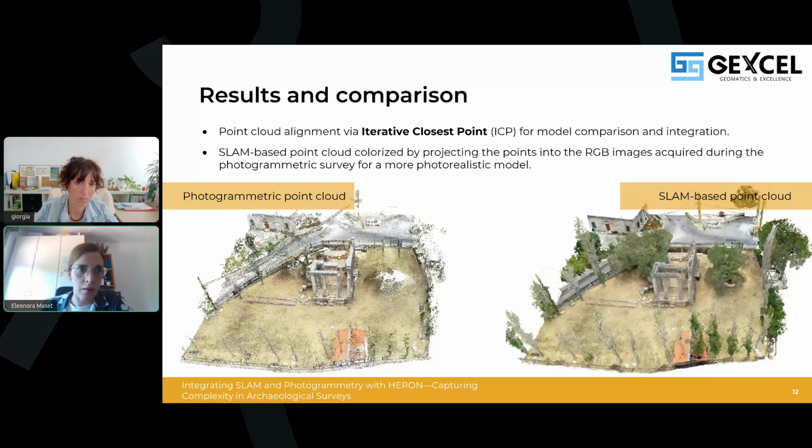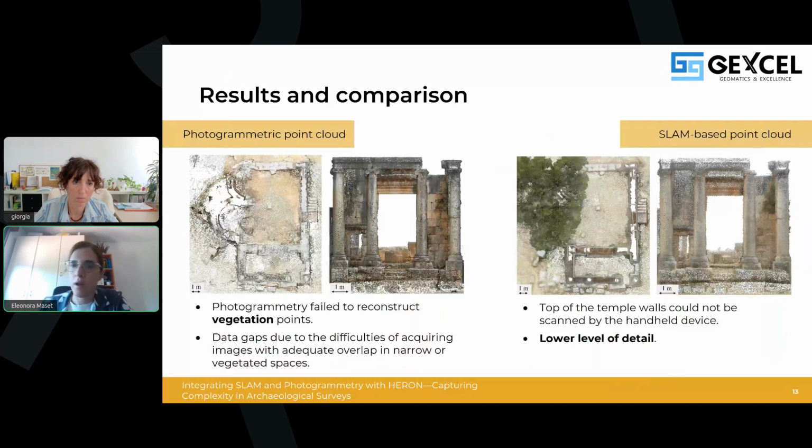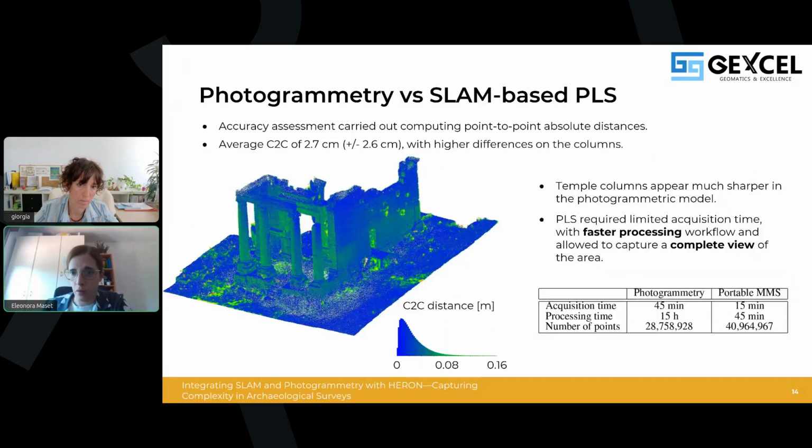And this can become even clearer when we look at these pictures. As you can see here, photogrammetry struggles in areas with dense vegetation, of course, or limited visibility, leading to gaps in the reconstruction. On the other hand, the SLAM provides a more complete coverage, but of course, it cannot capture some parts of the structure, the top of the walls, of course. And in addition, the level of detail is generally lower compared to photogrammetry. So we assessed also the accuracy of the SLAM data, computing a cloud-to-cloud distance with respect to the photogrammetry model, that in this case we can consider as reference.